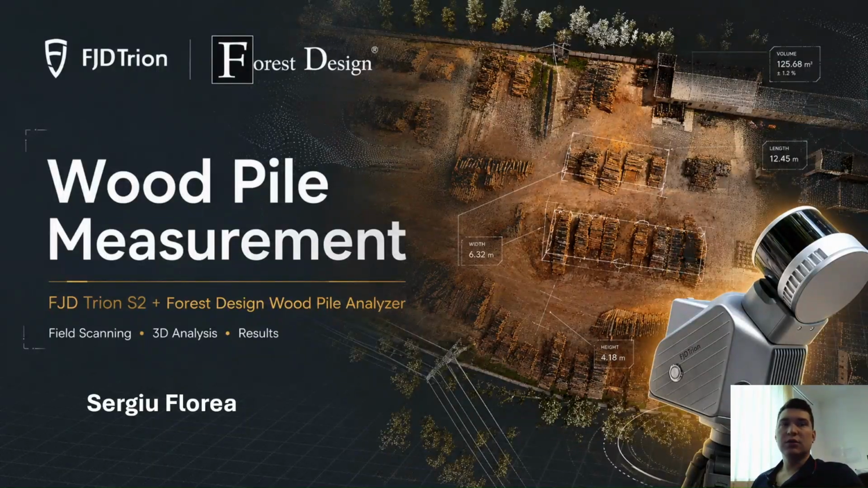In today's video I'm gonna show you the workflow for measuring wood piles using the FJD Trion S2 LiDAR scanner and the Forest Design wood pile analyzer script that we made specifically for this purpose.